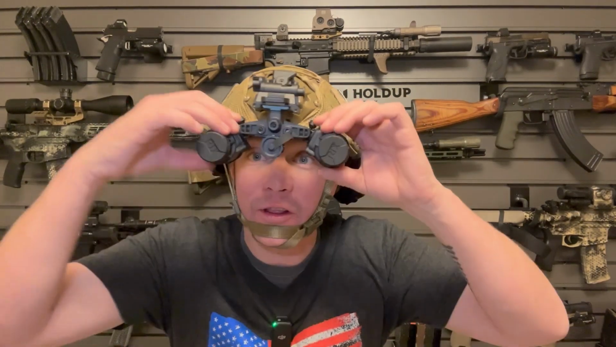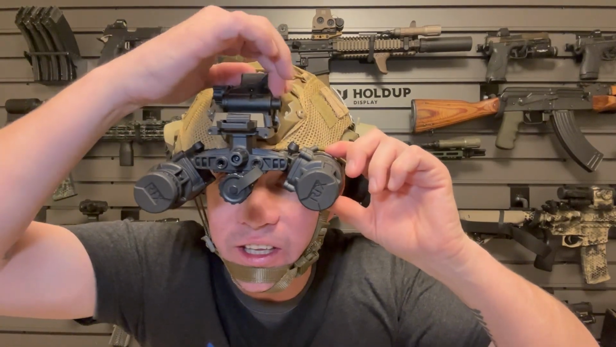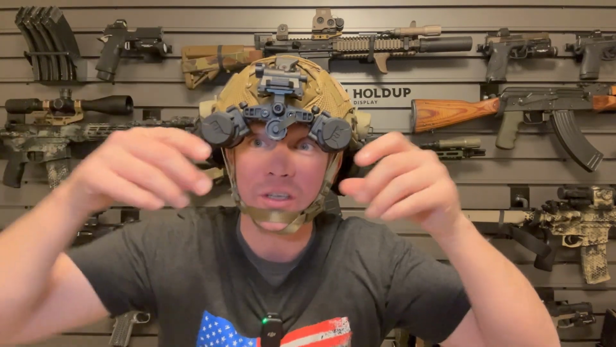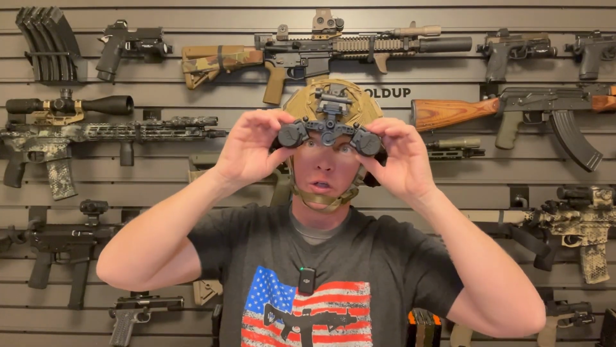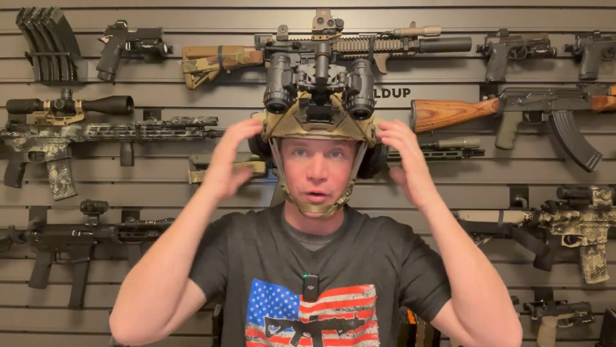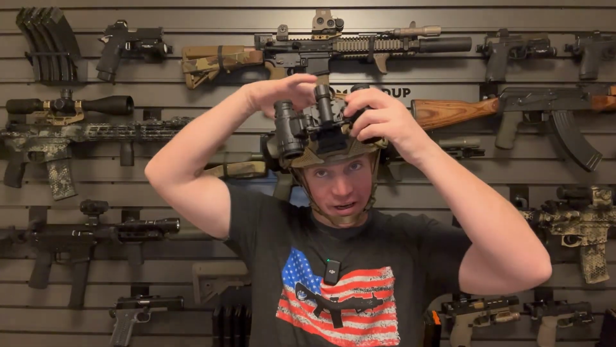And then maybe the most important part is the lever, on the camera this hard, right here, which actually adjusts the angle of them. When I first put these on here, the angle was all wrong, and I didn't know how to use the G24 mount yet. And I thought that this wasn't going to work with this helmet, and I kind of panicked. And then I found that and adjusted it, and it worked perfectly.